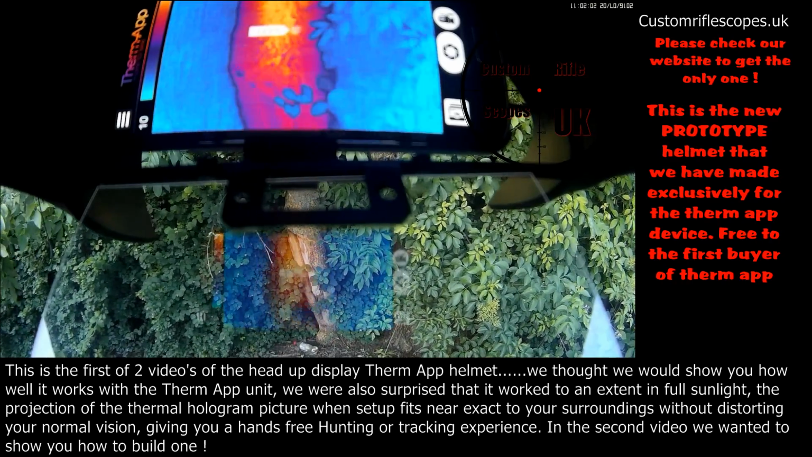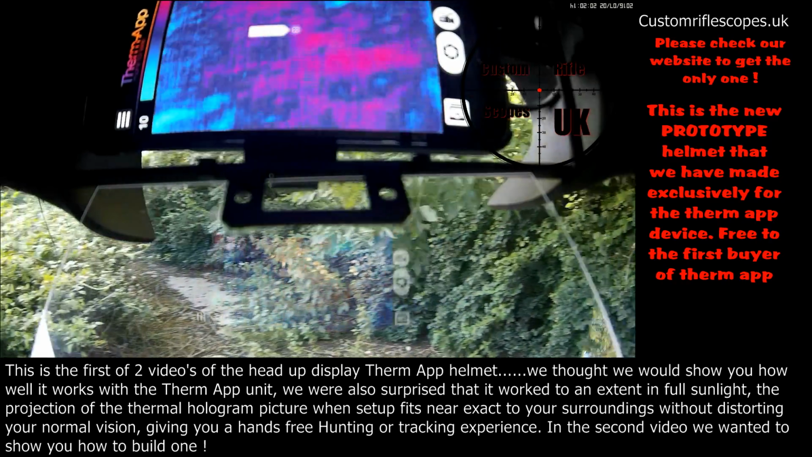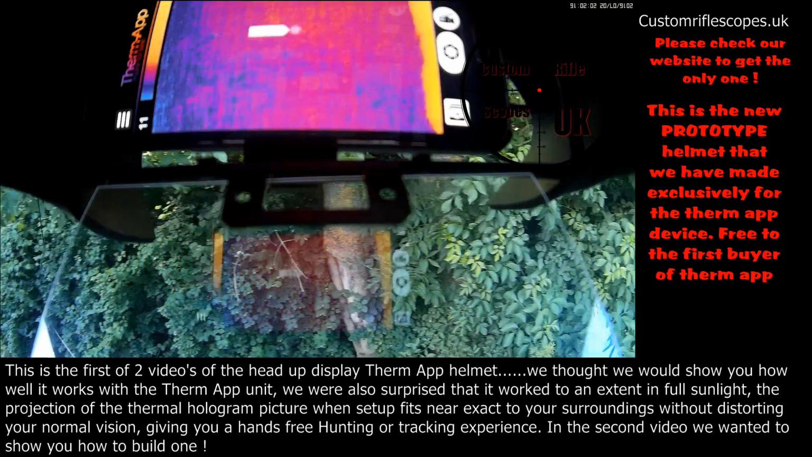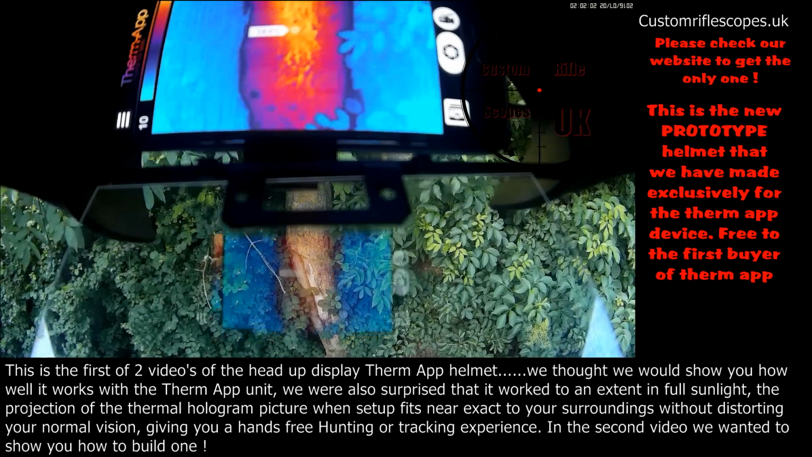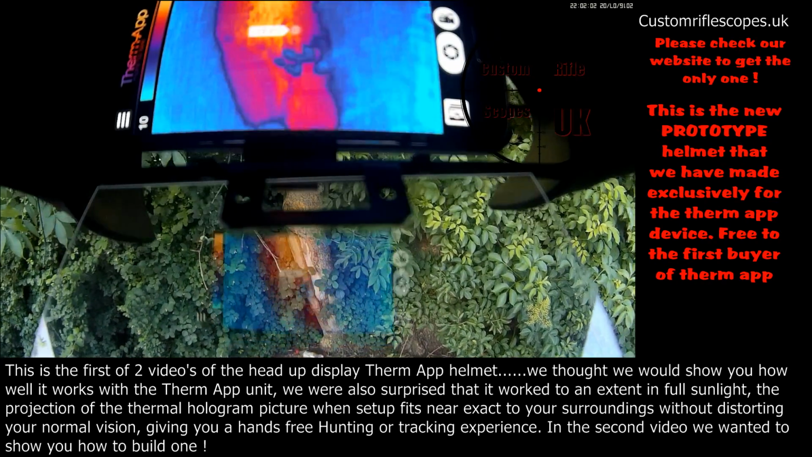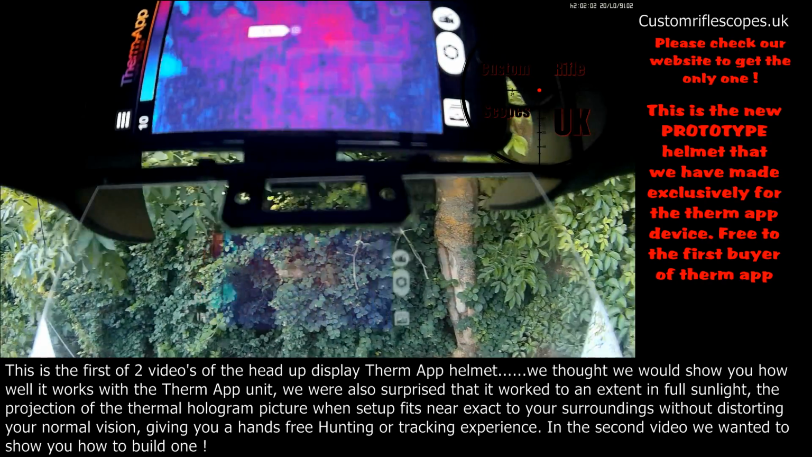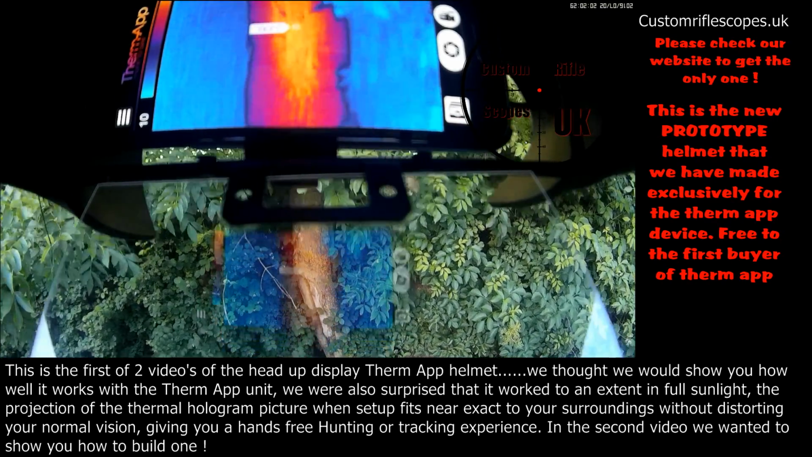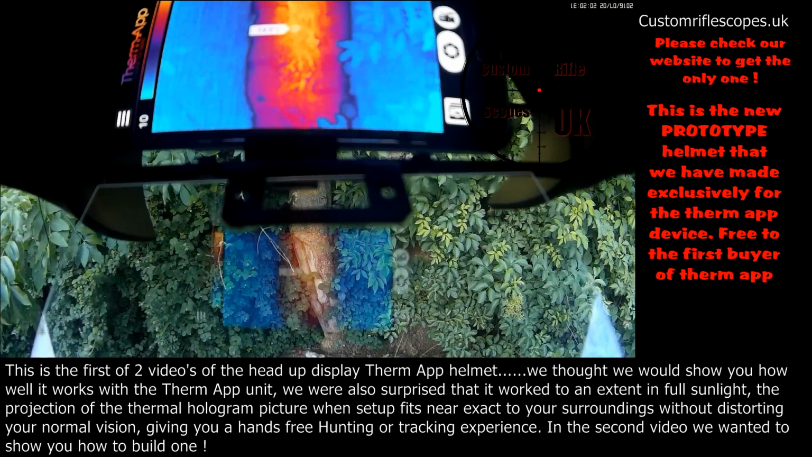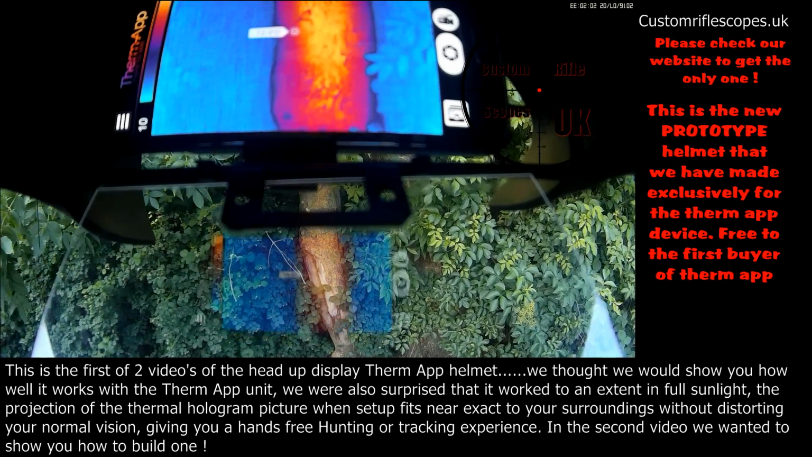So yeah, quite laughable if someone saw you walk down the street with it. But we're out hunting, so no one's going to see us. It lines up quite well, and you can see the tree line as you're lined up. And at night, everything you see, you're going to see in front of you as it is, which I'm quite impressed with for a first attempt.